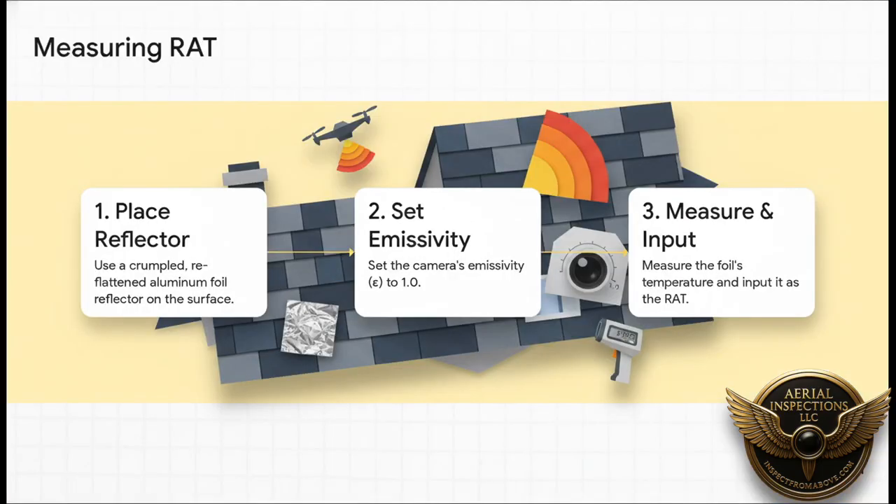First step, she's got to account for reflections. You see, everything reflects thermal energy, even the cold, clear night sky. So to measure this, Jane uses this simple but honestly brilliant technique. She puts down a piece of crumpled aluminum foil. It acts like a perfect little thermal reflector. When she measures its temperature, she's actually measuring the reflected apparent temperature, or RAT, coming from the sky. It's a critical value she needs to get this right.